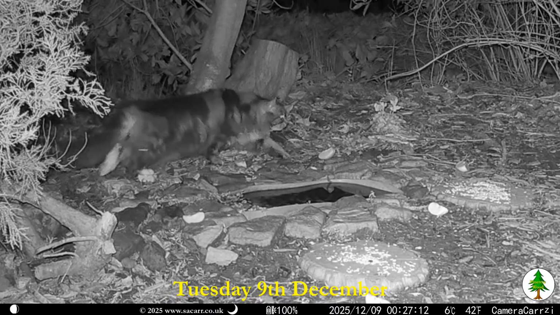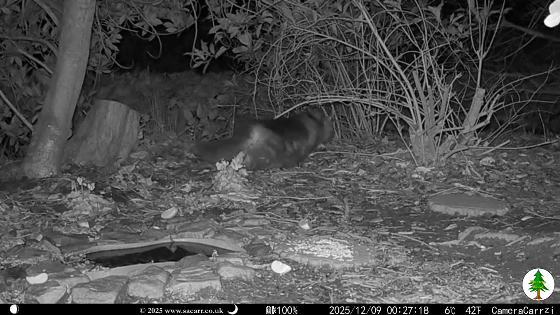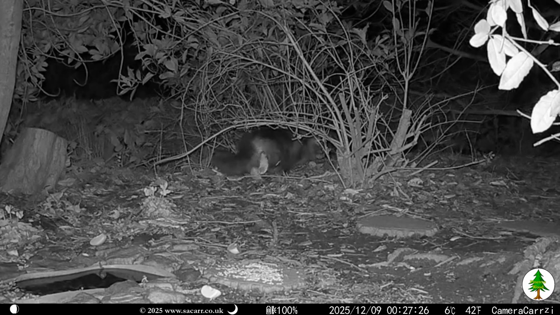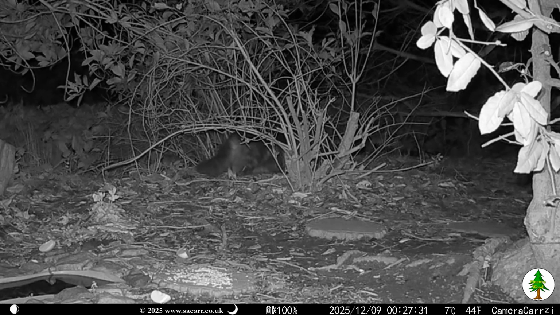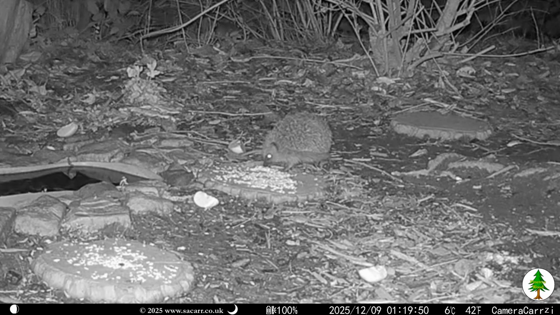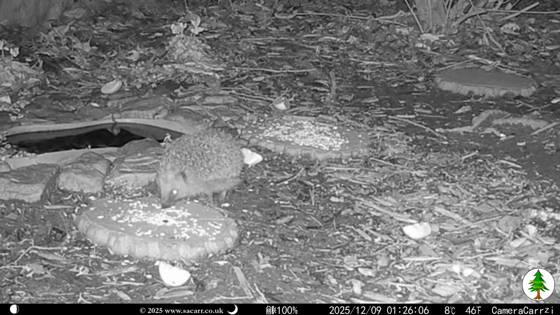The first visitor of the 9th was Socks the cat, around 12:30 a.m. Socks appeared to be stalking something unseen by the camera. A few minutes later, Socks made the return trip. 50 minutes later, Cherry was back for food again. Food must have been getting more scarce elsewhere, and Cherry must have been in full preparation for hibernation.